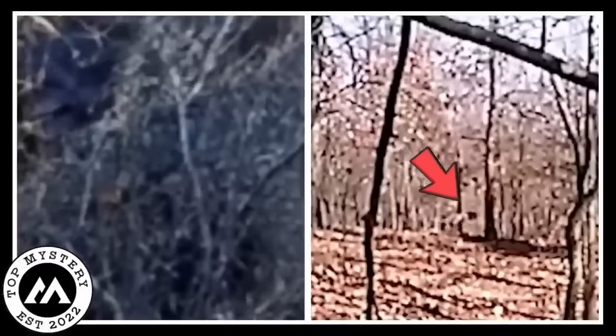The heck is that? From hidden nighttime hunters to odd wonders in the darkness, prepare for a journey into the unknown as we showcase the unusual, spine-chilling, and breathtaking moments in the wild.